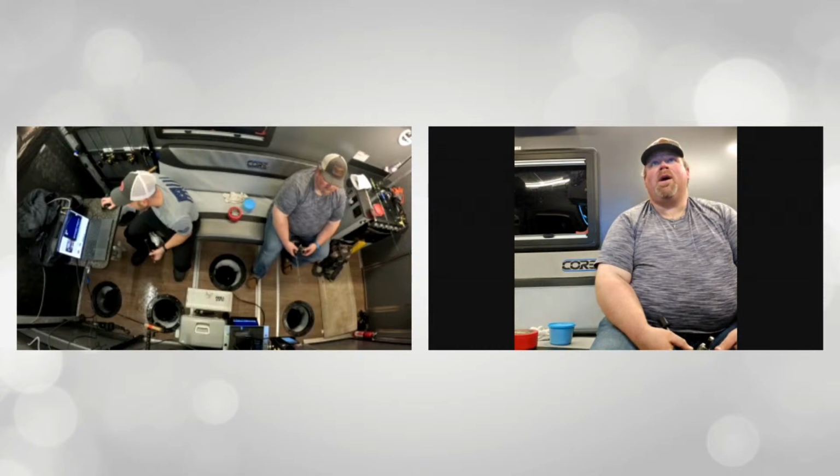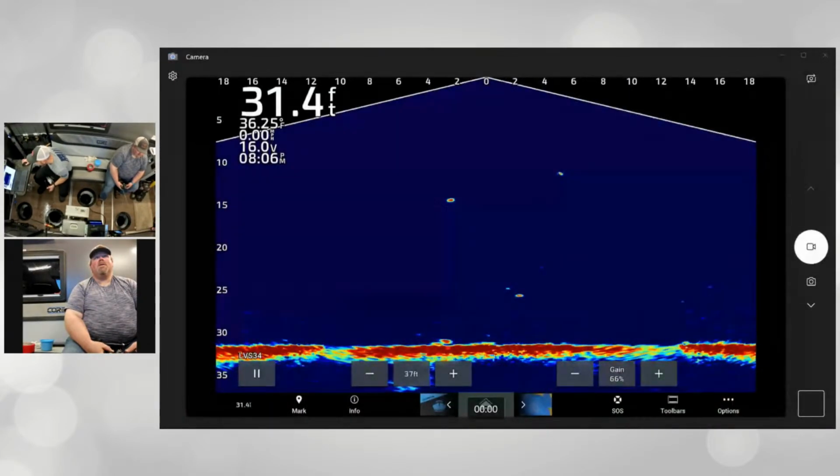Hey, we have movement. Hey, yo! It'll catch up here. But we're making progress. It's only about 2 to 3 seconds behind.